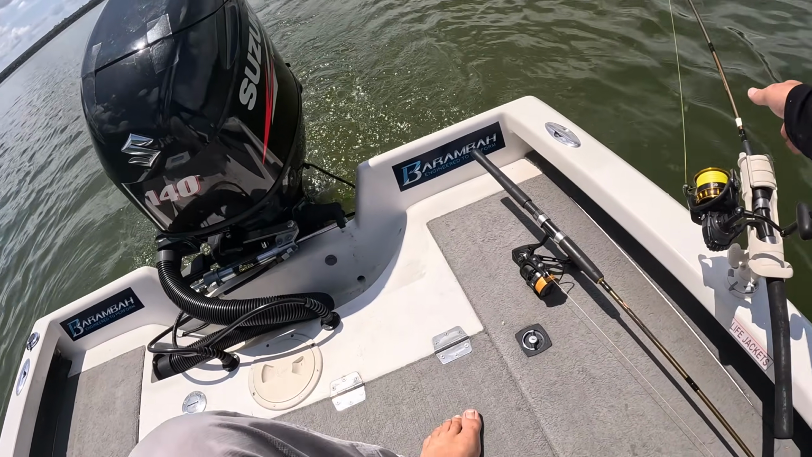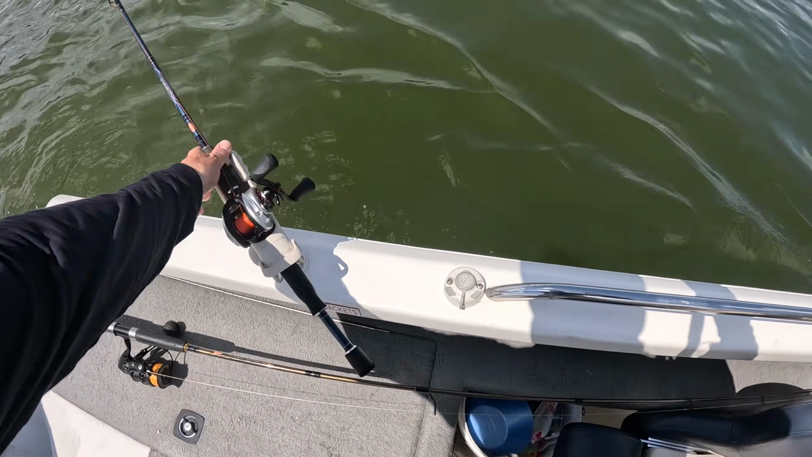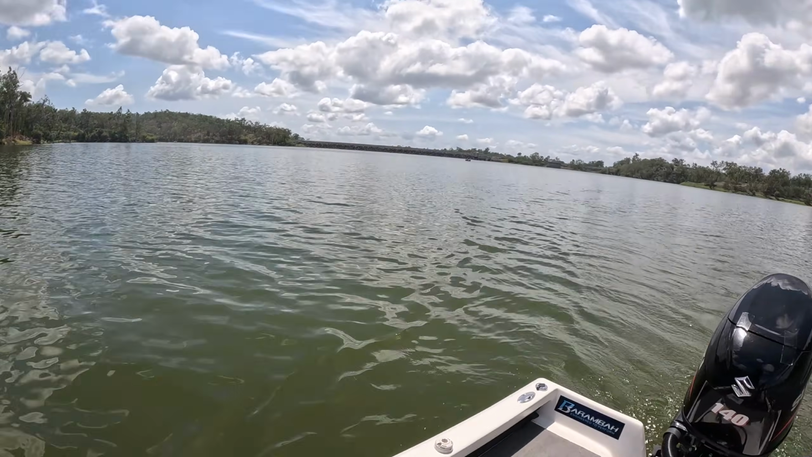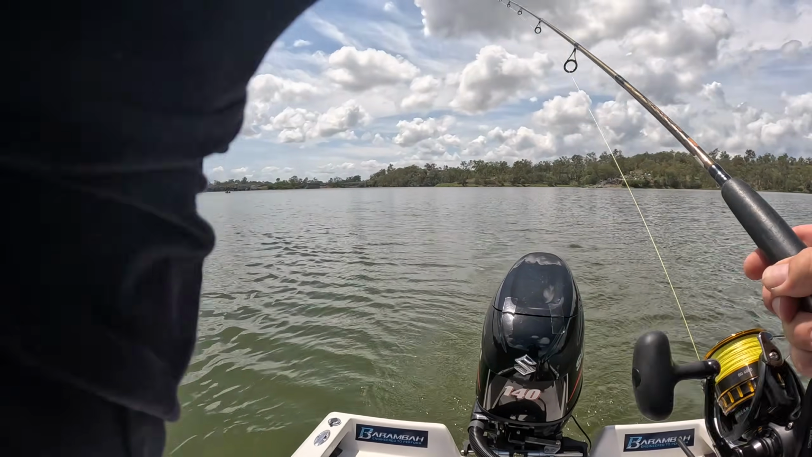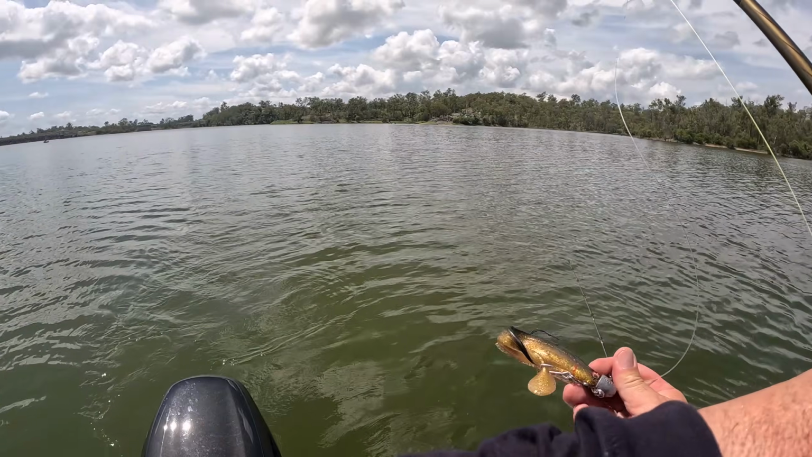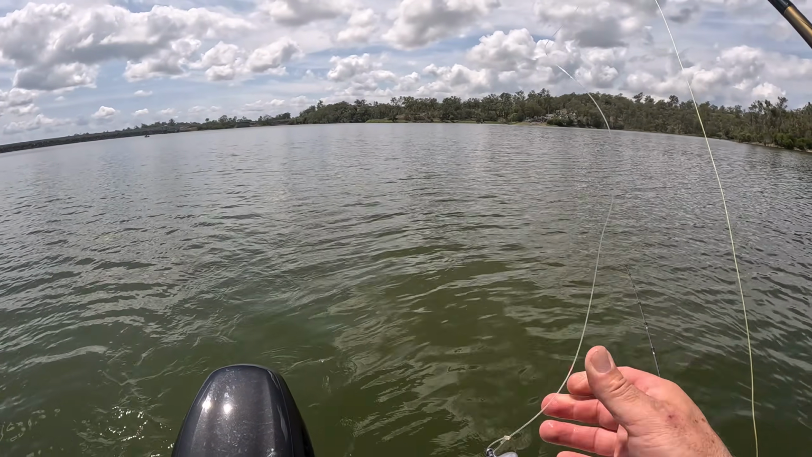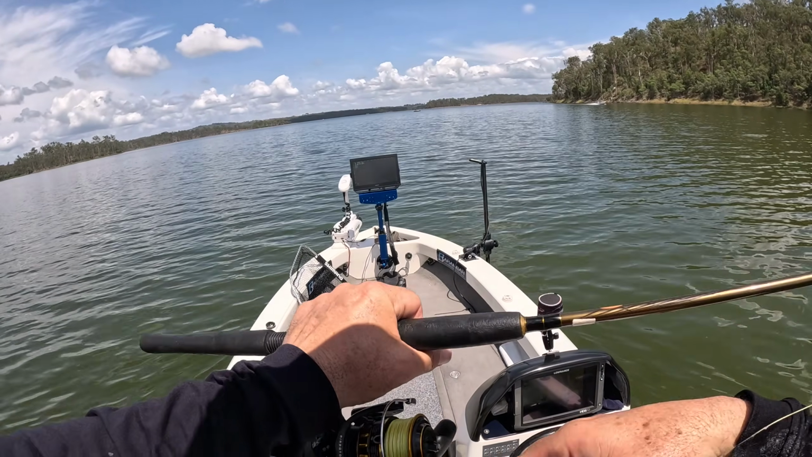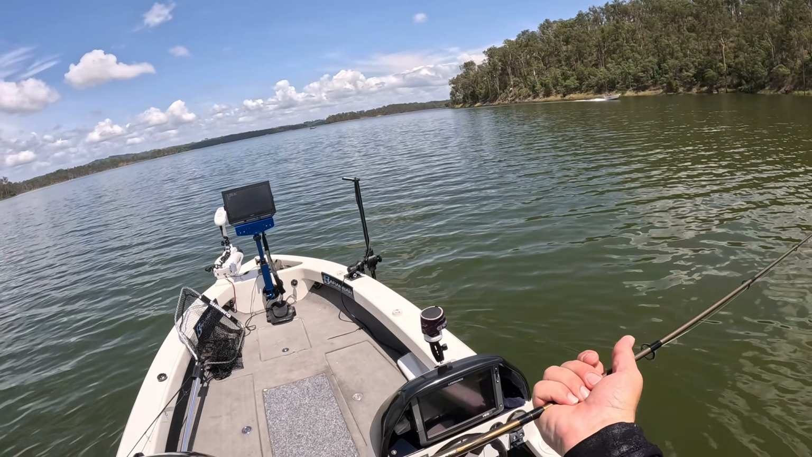Yep, there we go. I don't know what I'm going to do with that rod. Put it in that holder. We didn't hook him. Wow. You got belted, hooked, pulled line, and no hookup. Wow. Maybe because I got that drag set a little bit lighter because it's in the rod holder. It's the only thing I can think of.